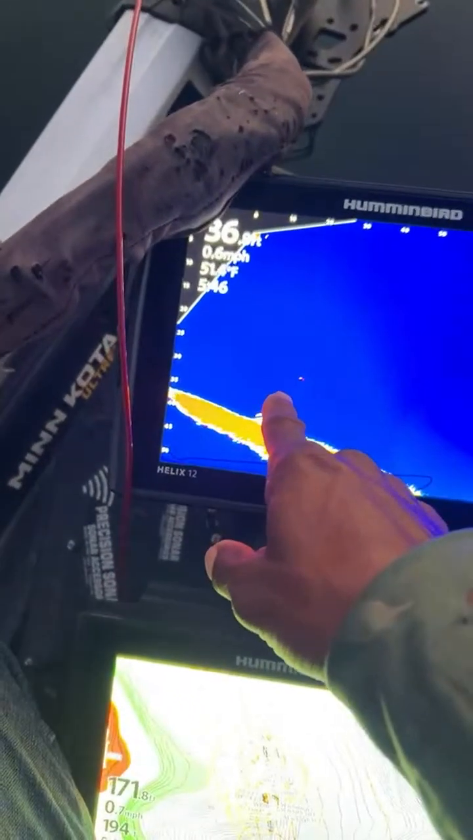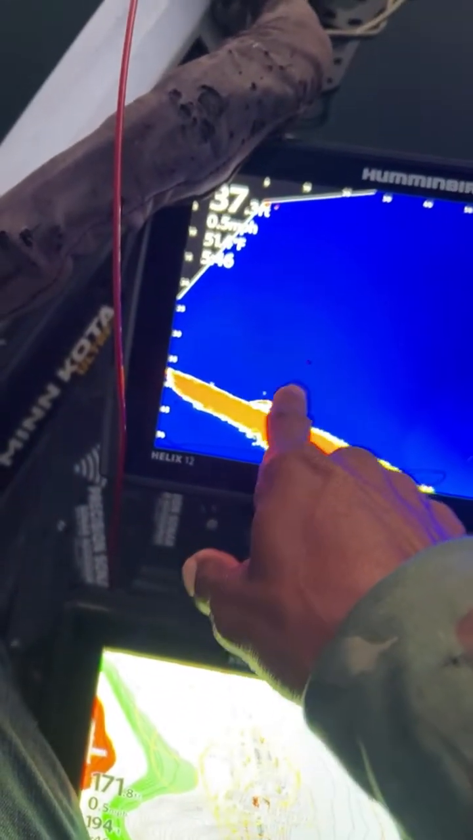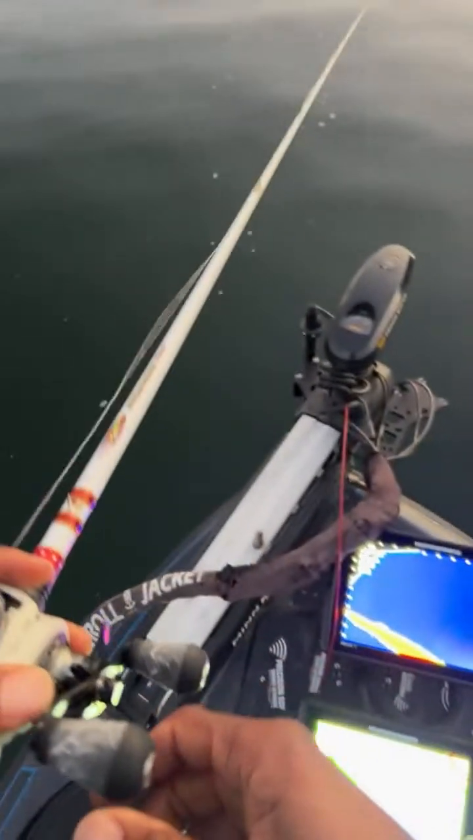All right, so here's the fish right here we're targeting, guys. We're letting that go all the way down there.